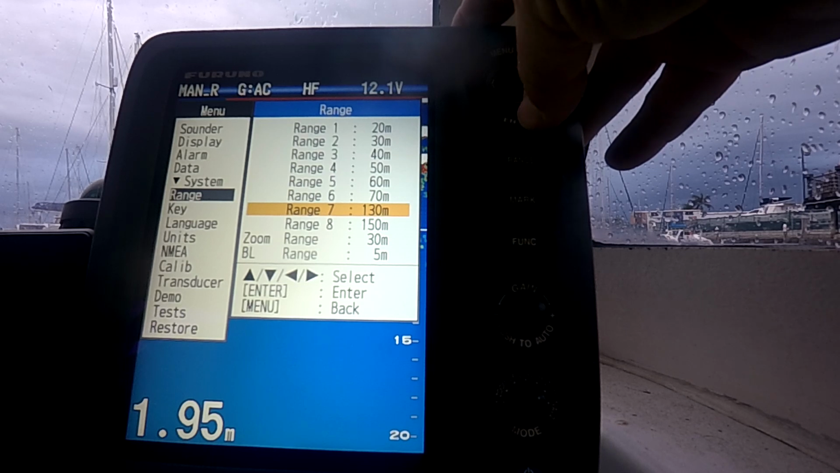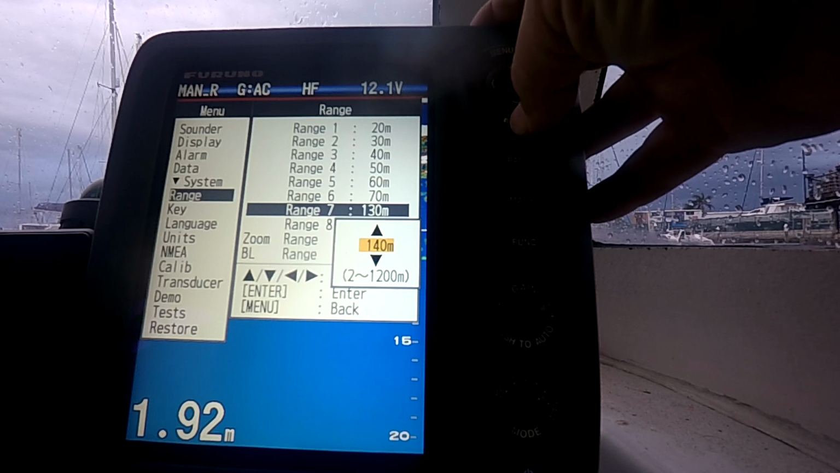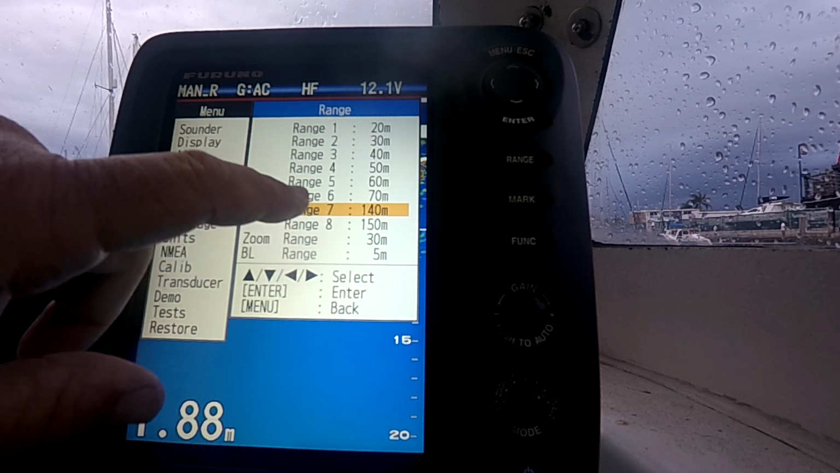So to change them, you hit enter, and then you manually go up and down, hit enter again, and then that's your new manual range scales that you determine yourself.